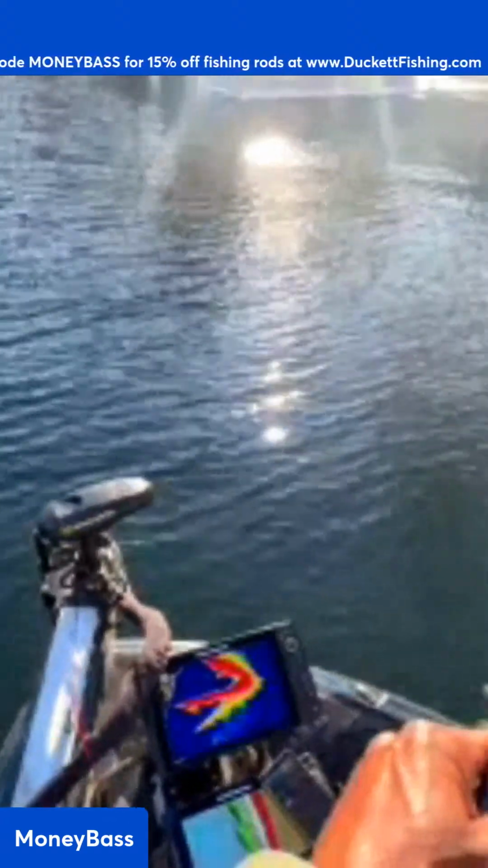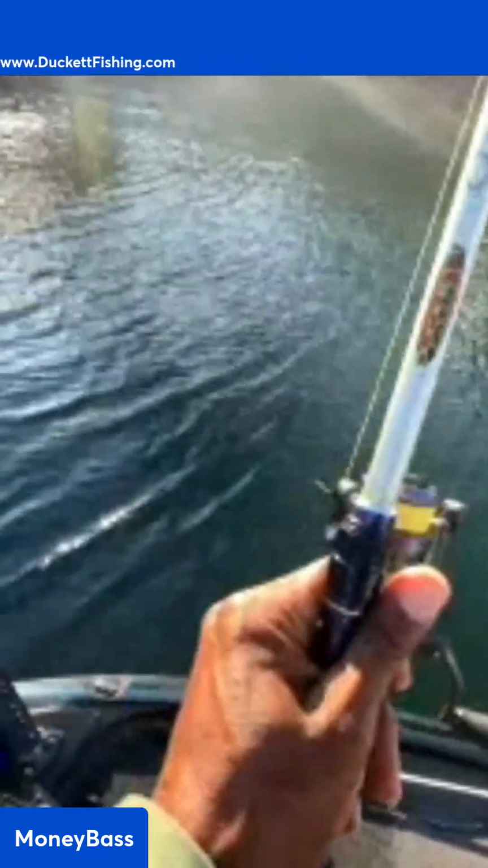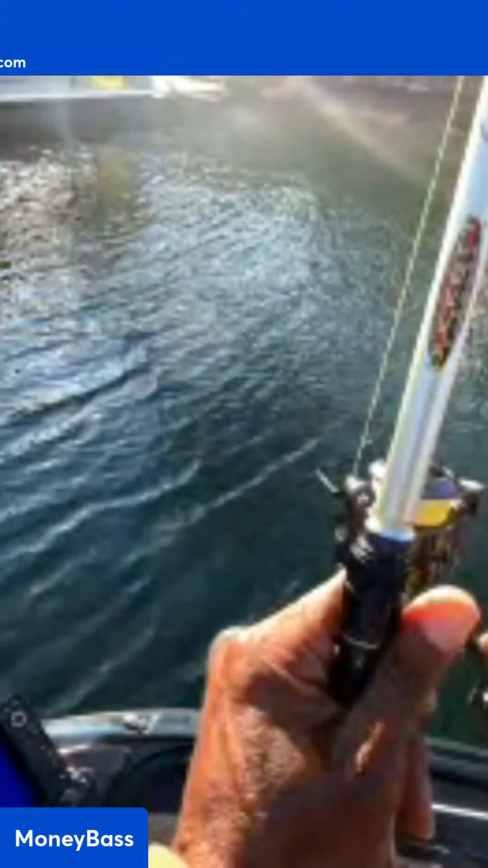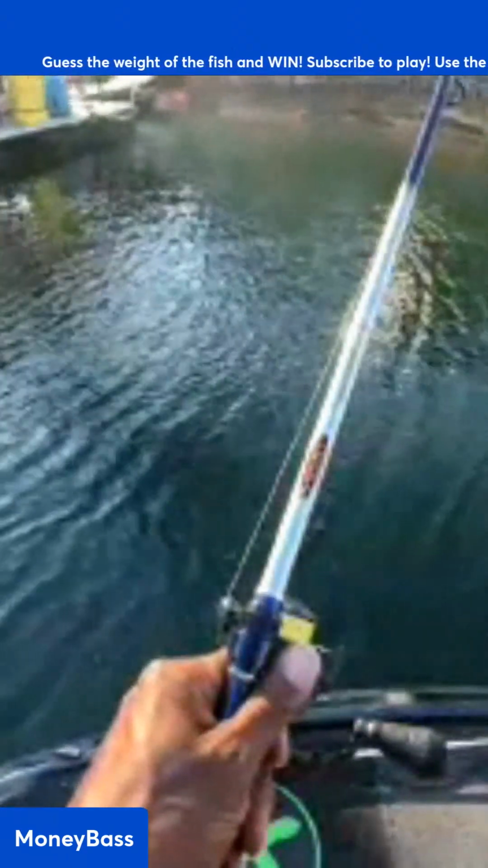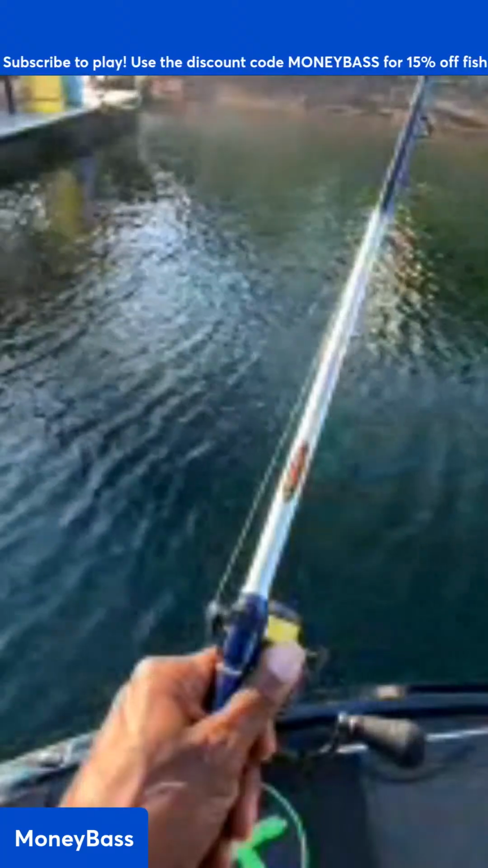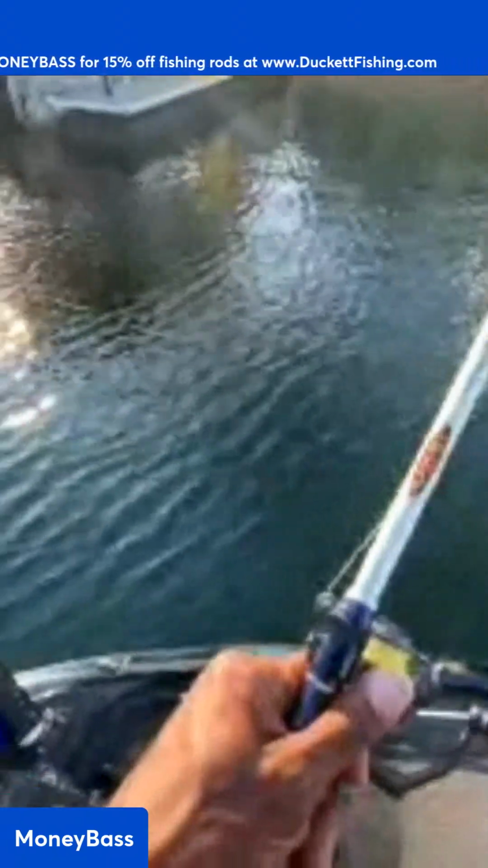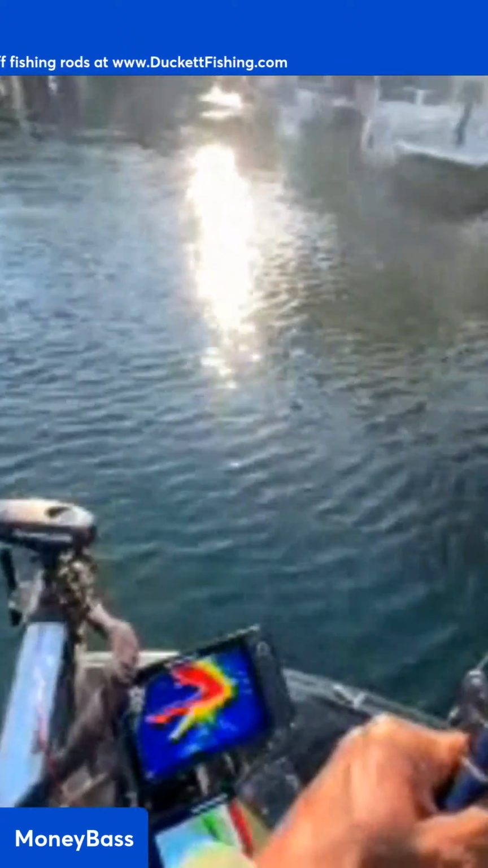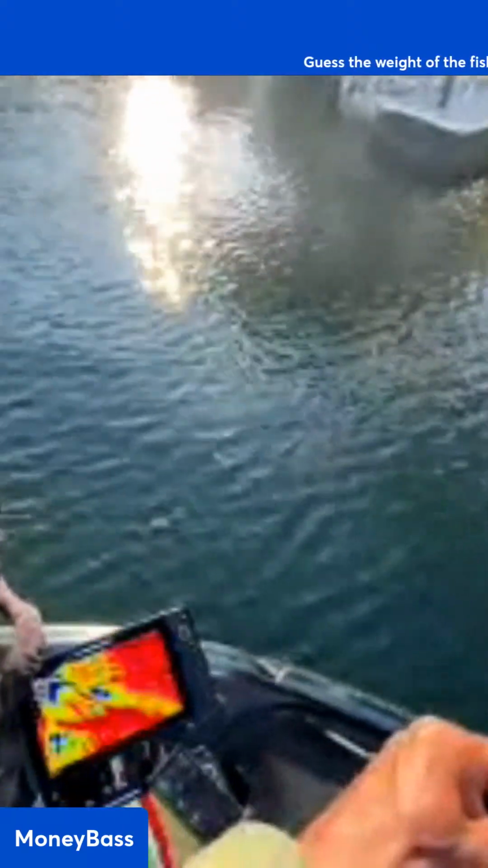A little bit of rocks and some structure over there. We'll see. Oh man, those rocks feel good down there. Too bad that couldn't have been a fish.